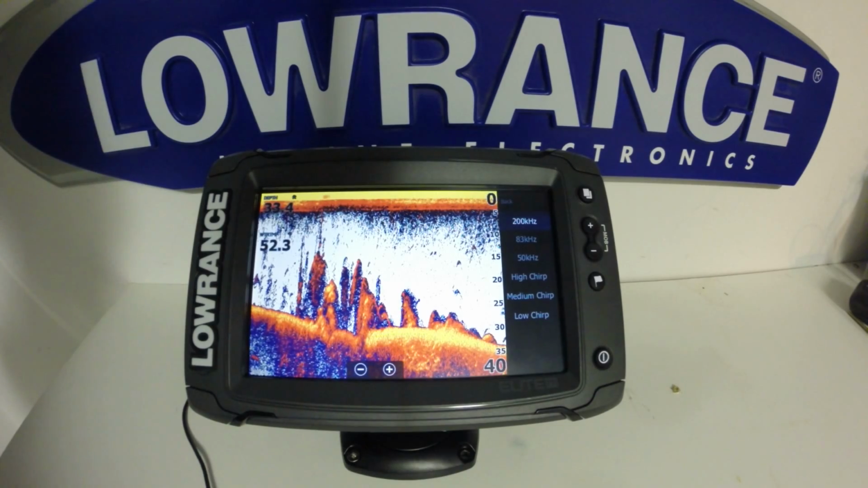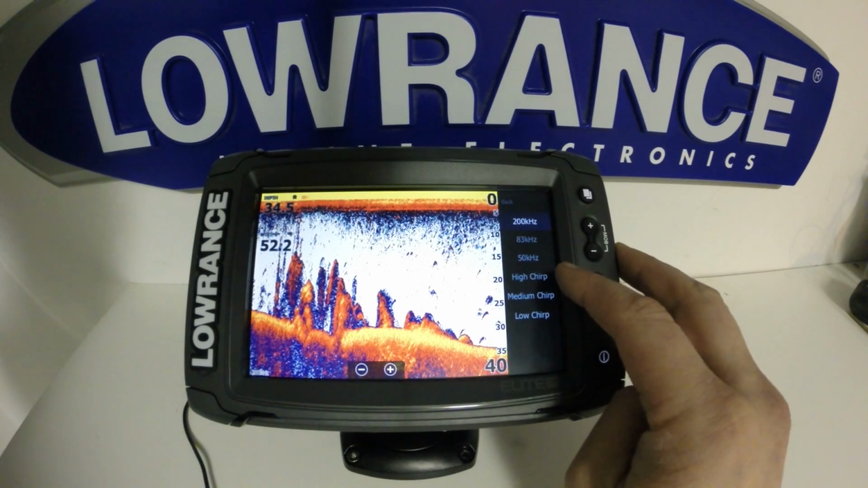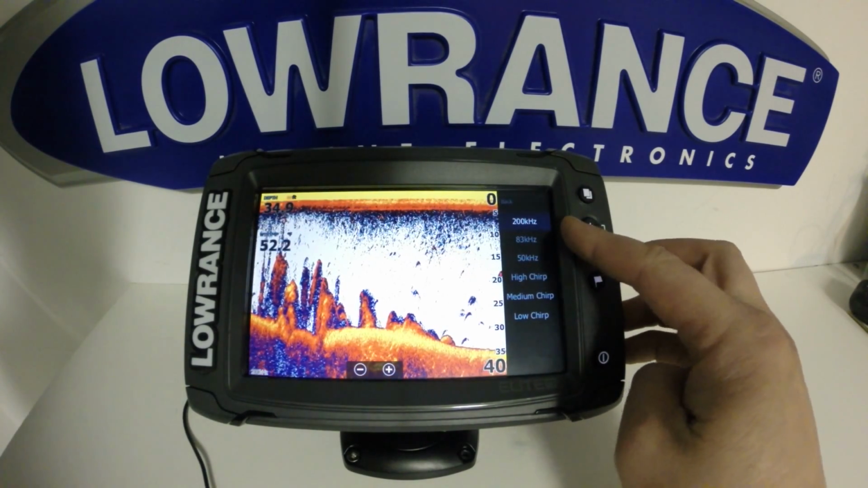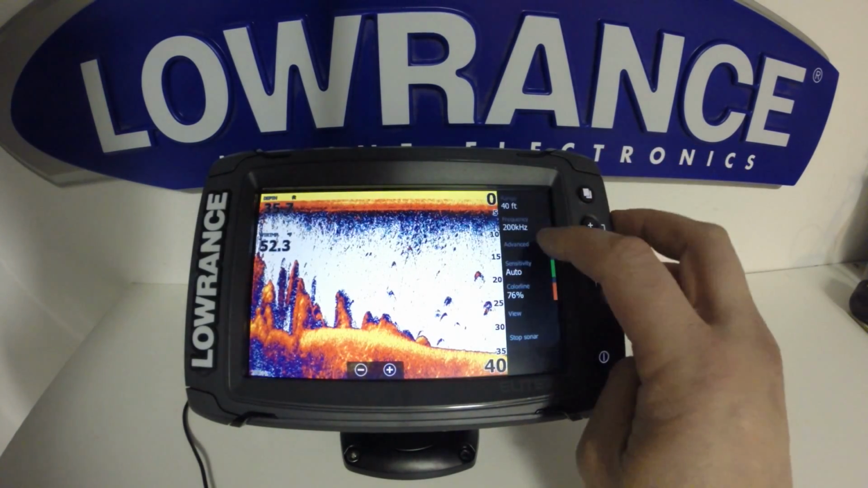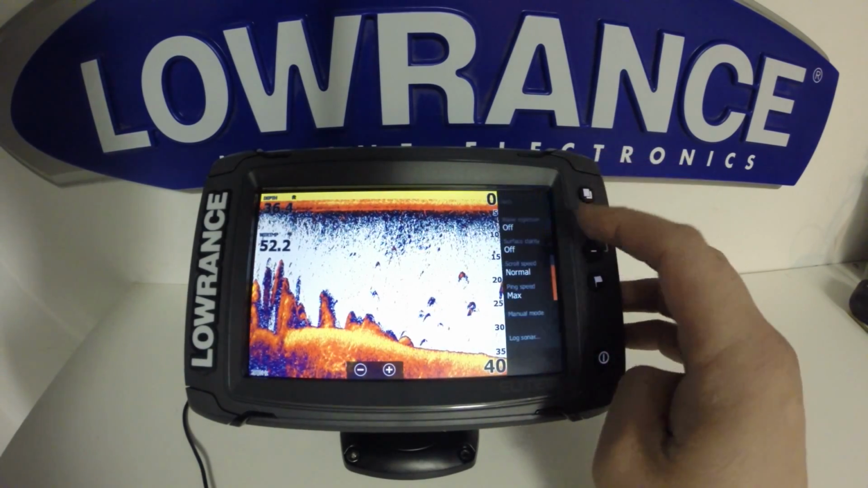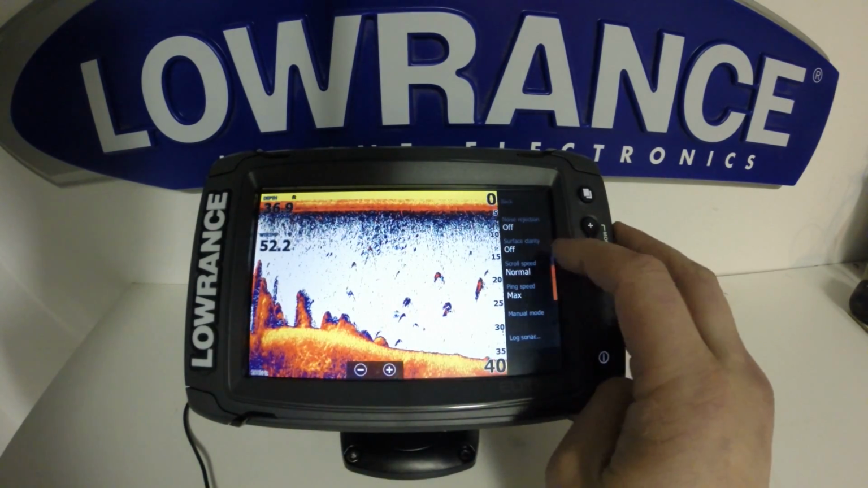Frequency, again, is personal preference. For the most part, if you're bass fishing, you're going to be on 200 kilohertz or high chirp. If you're doing anything like trolling or possibly just deeper water fishing, the 83 or medium chirp will be better options for you. In our advanced menu, I like to turn the noise rejection off and surface clarity off. This will clutter the screen a little bit, however, it will give you much better marking.